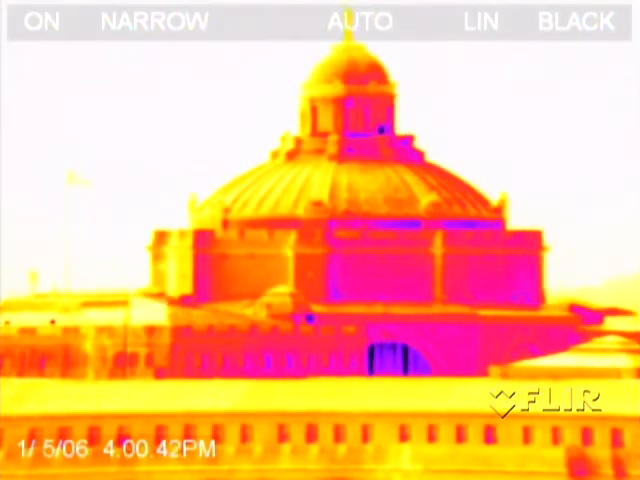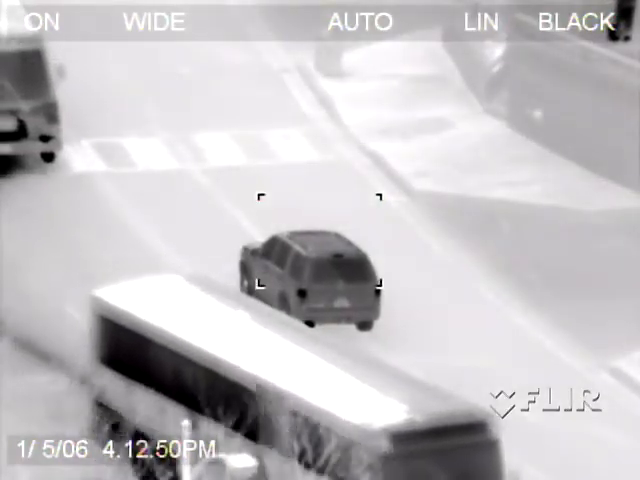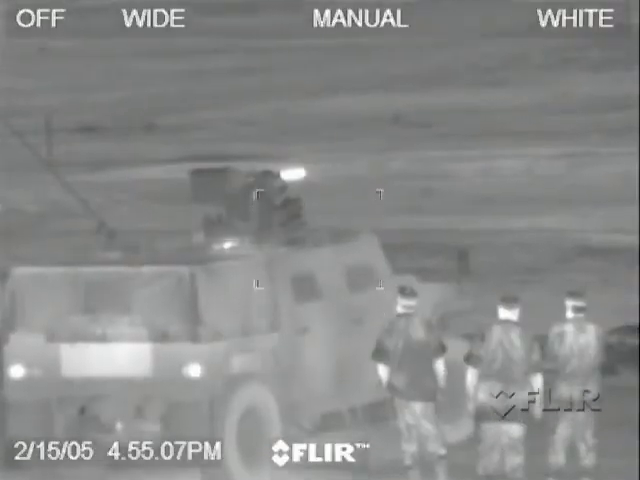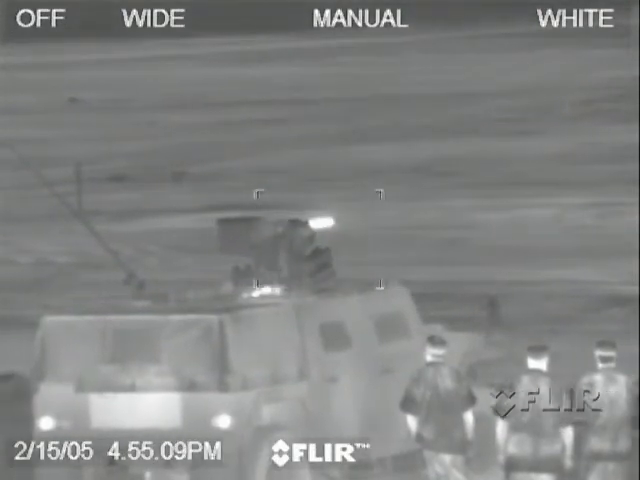The new advanced proprietary image processing delivers stunning imagery, even in scenes with extremely hot objects near targets of interest, an improvement over systems of the past that would bloom and make the video unusable.